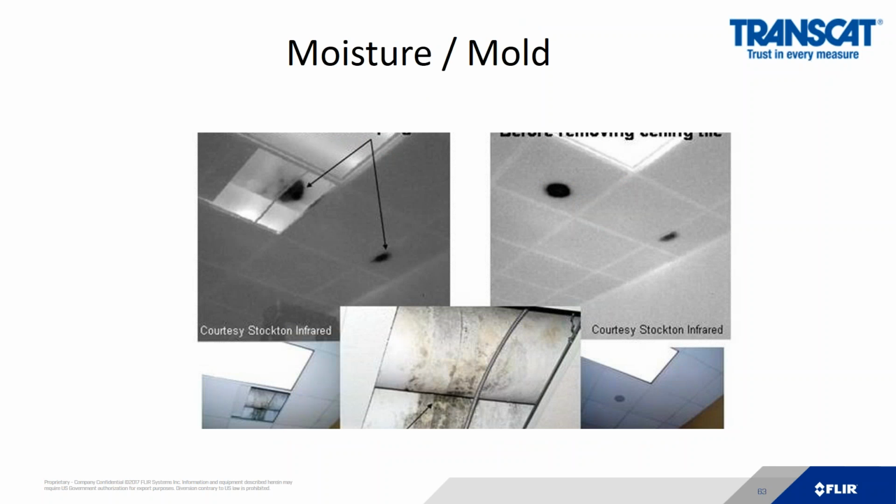I get this question all the time. Will an infrared camera see mold? It will not. An infrared camera cannot detect mold. What it can detect is the presence of water, as we just described. So in this, you can see the ceiling tiles, the cold, dark spots is water that's evaporating.